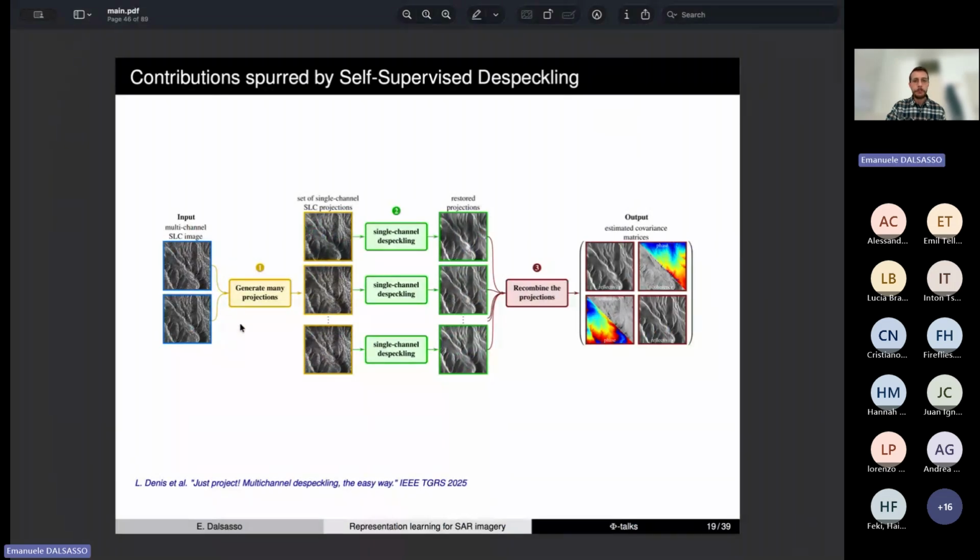And then the last approach that was developed is a way to rely on single-channel despeckling methods to process multi-channel single-look complex images, well, any type of covariance matrices actually. So it can be interferometric images, polarimetric images, or InSAR images. I don't have time to go more into the details in this presentation, but you have the references here. And for any question, don't hesitate to drop a message.